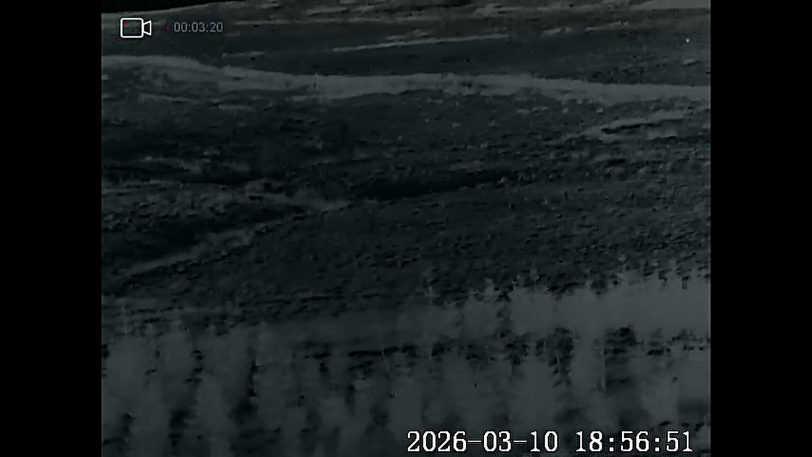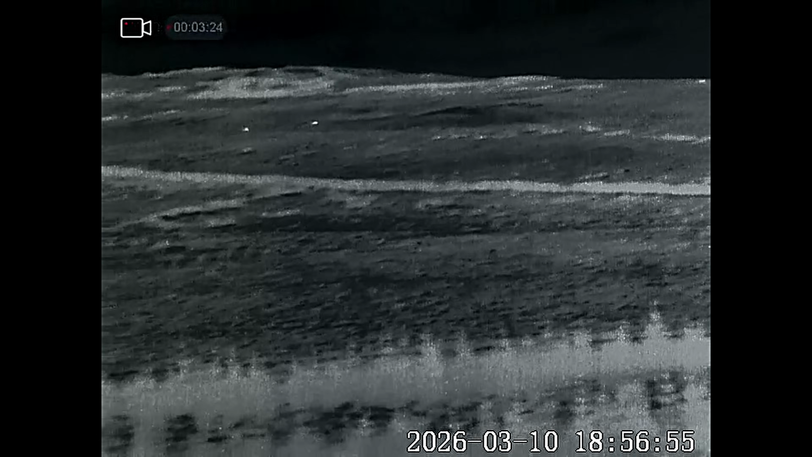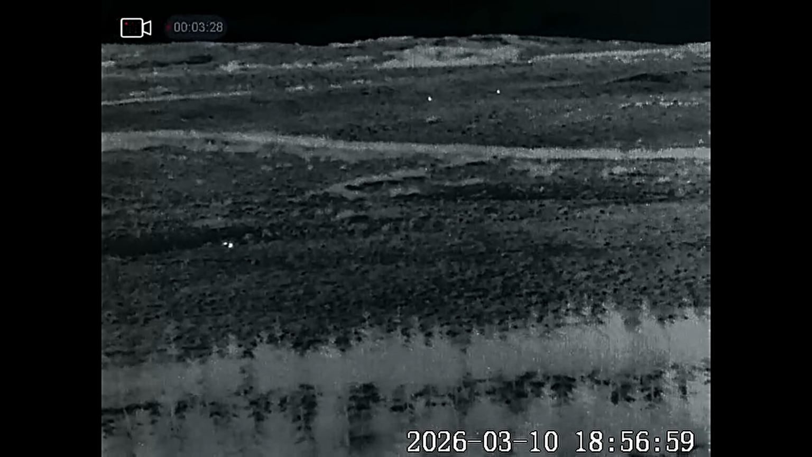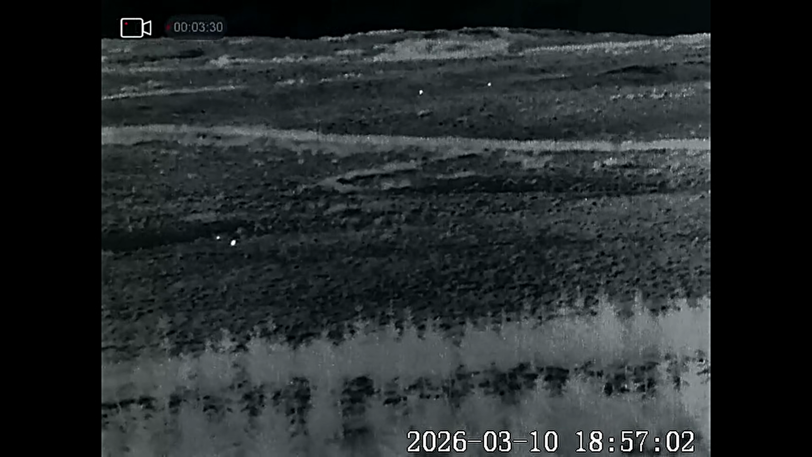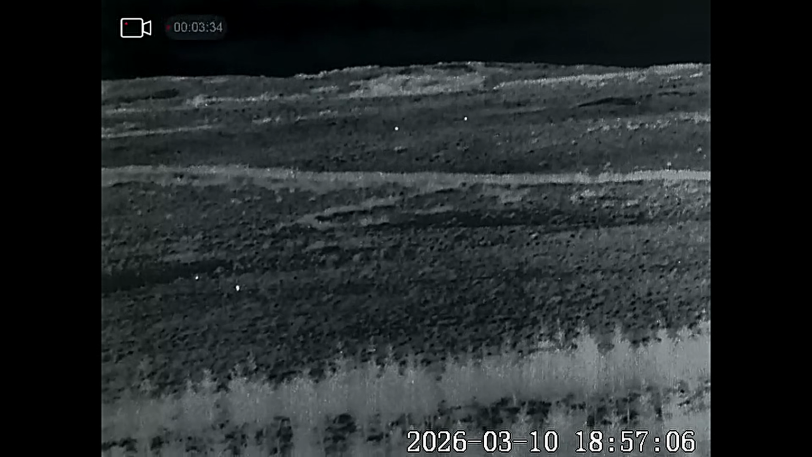And as you can see, that one's disappeared down the ravine. I actually think that's a dog fox. In fact, I dare bet it is, just the size of it on the thermal. And you can see it's just marked its territory there, or marked an area.